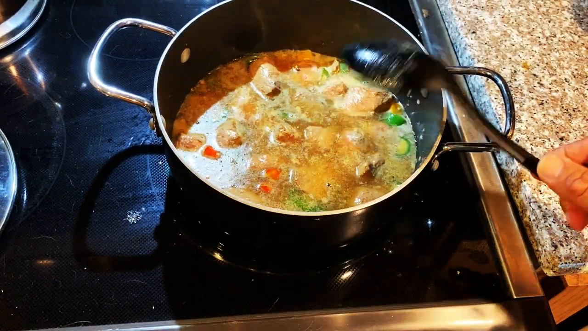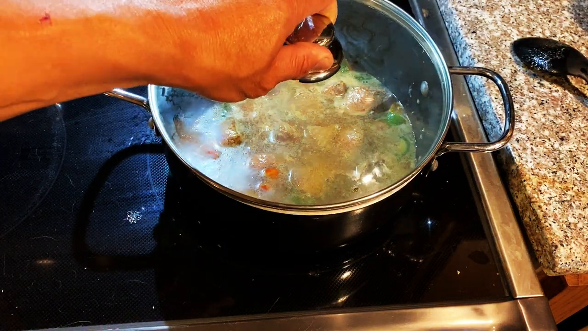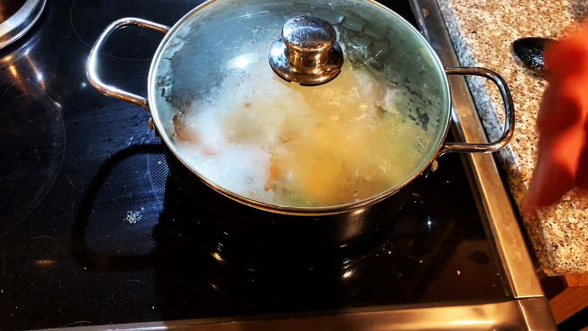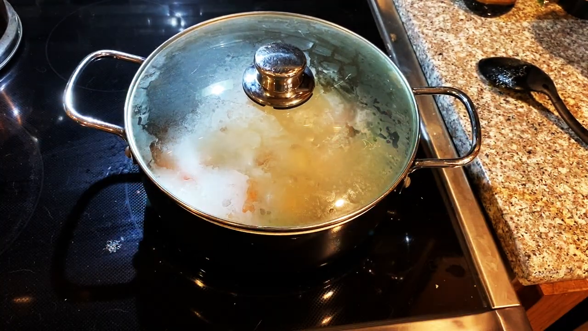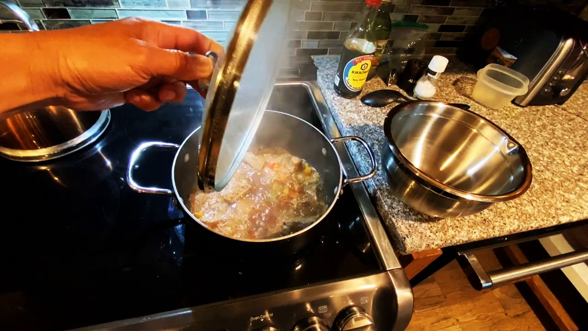Yep, that's good. And then you just let it sit for about an hour. Check it after about 35-45 minutes, see how it's doing. It's going to basically slow roast all of that flavor into the meat. It has now been an hour and the water's finally at an acceptable level here.